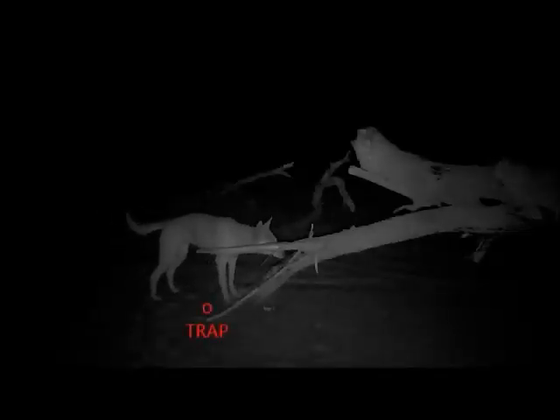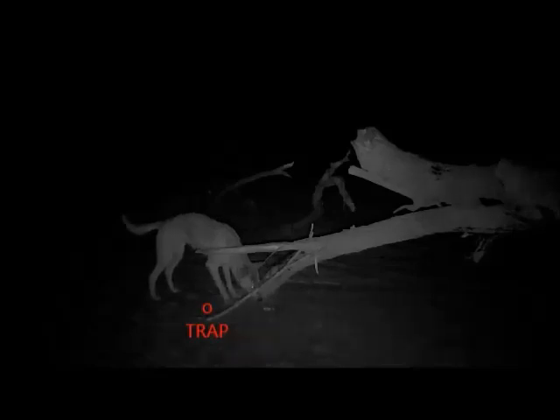This is just a snapshot of what we do to try and help the farmers out. These are Australian crossbred dogs, domestic and dingo crosses. Our job is to try and trap these dogs and remove them from the property.